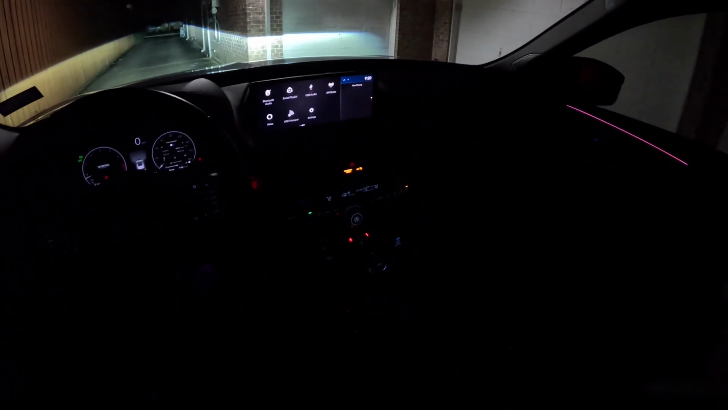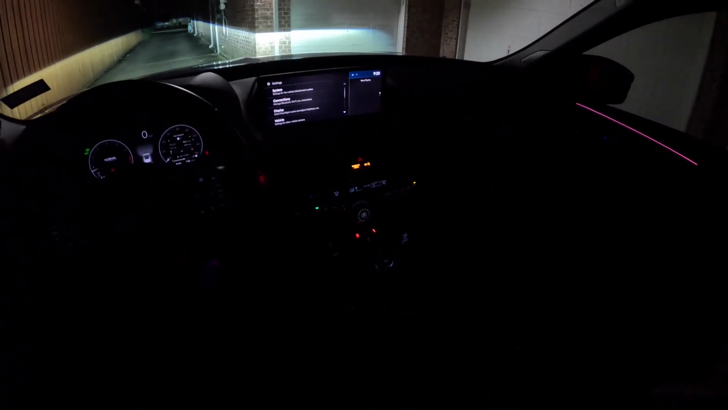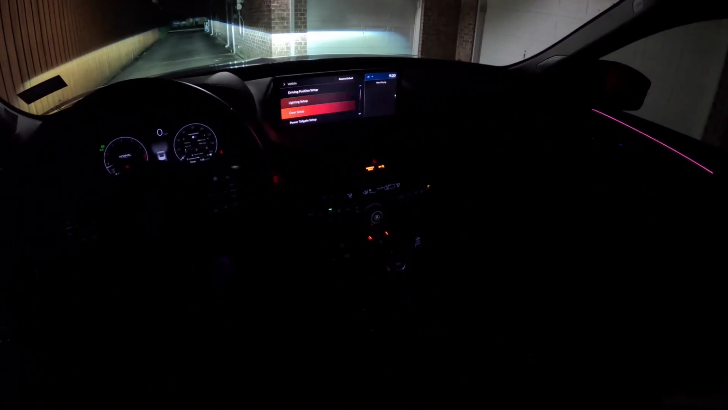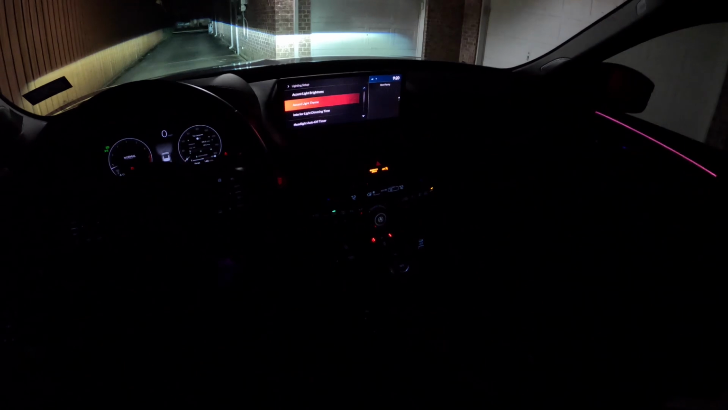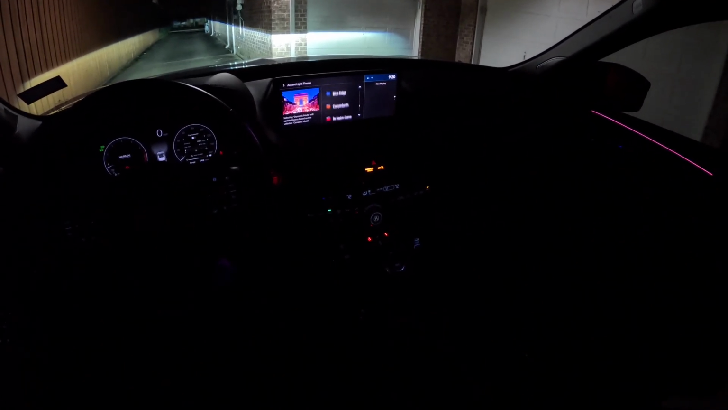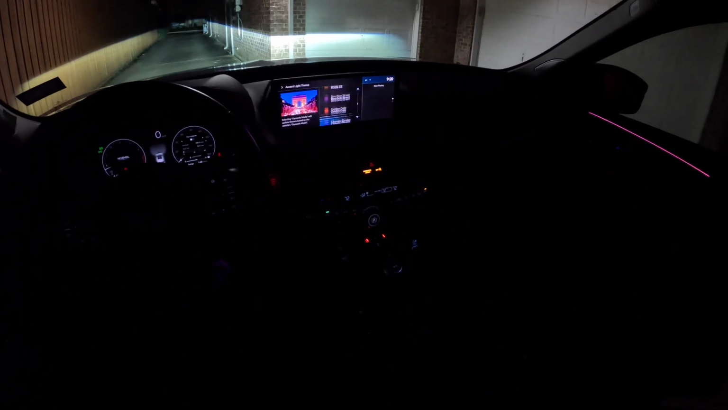And here's the ambient lights at night. They look pretty good. It's called Acura Iconic Drive, and I believe there are over 20 different color options for the interior. For the ambient lights, you can go to settings, then vehicle, hit lighting setup, and then accent light theme, and you can choose all these options. It's on Champs-Elysees right now, but I'm going to put it on Bourbon Street. I like that one. Orange on the top and purple on the bottom.